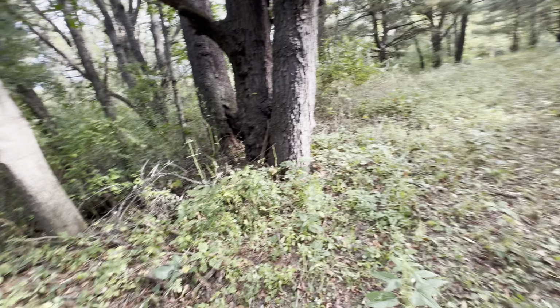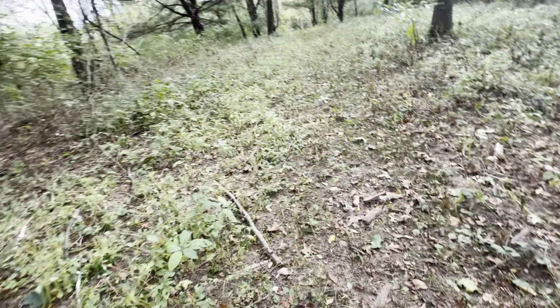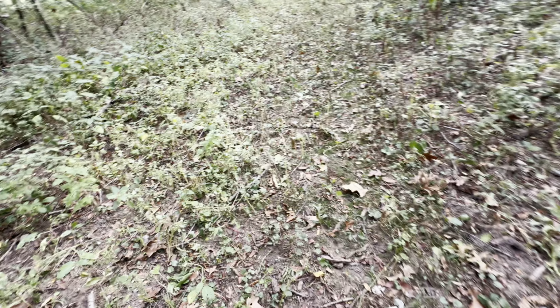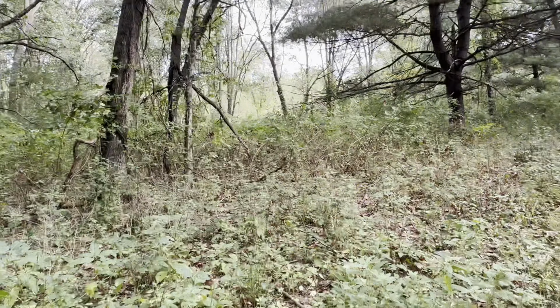Alrighty, folks. I've been struggling walking through this stuff. Finally came out to an open area. I'm guessing it probably used to be an old logging road. I'm gonna walk down through here and see what I can find that looks good and hang the camera up. There's quite a few deer tracks right up in here. I jumped 3 or 4 deer out of all this thick stuff.